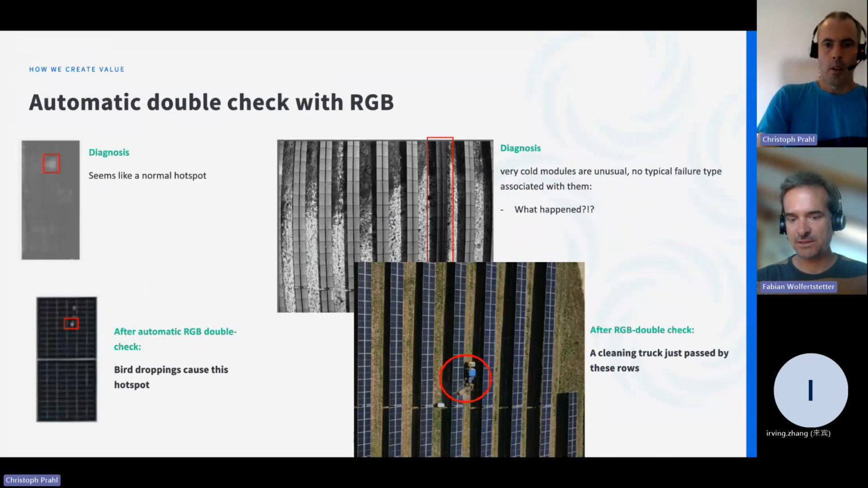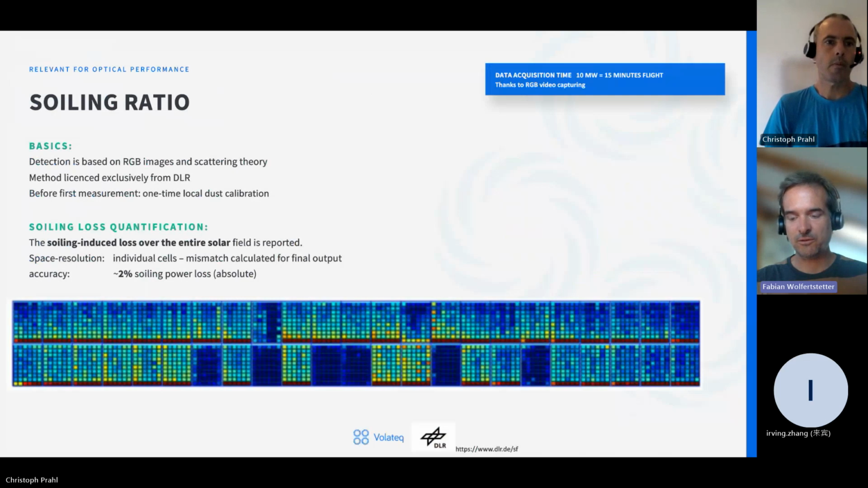So on the next slide, we can see another detection method that we derive from visual images, from RGB images, and that's the soiling ratio. To our knowledge, we're the only ones offering this product, and we provide a quantitative value for the soiling on cell level. On the bottom, you can see a distribution of the soiling over one table or one string of modules. On the bottom row of this image, some modules have been cleaned for testing, but the color, as they go more into red, they are more soiled, and you can see a clear pattern, which is pretty typical